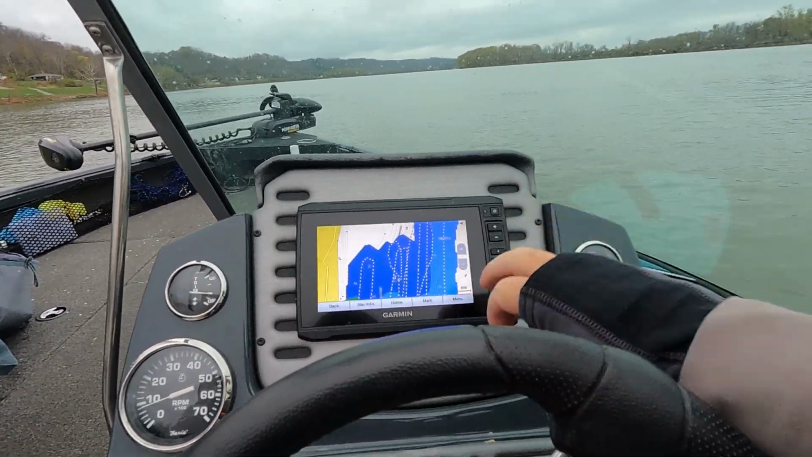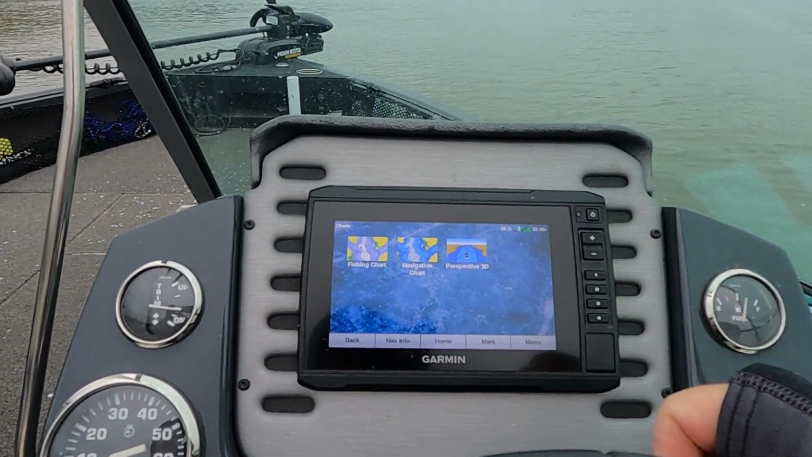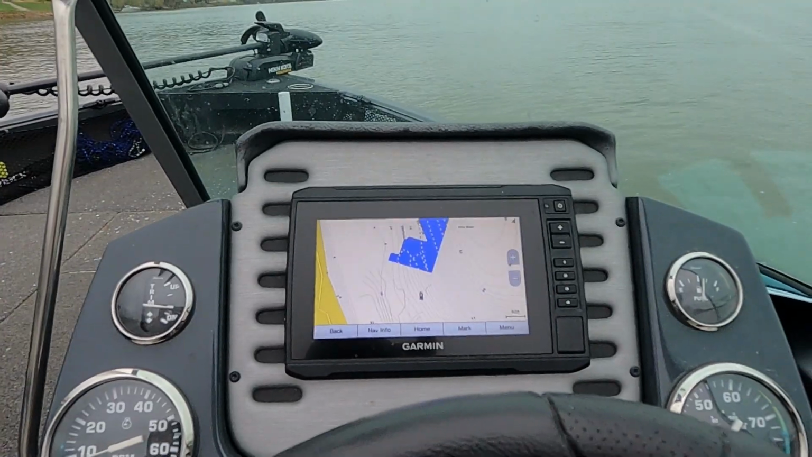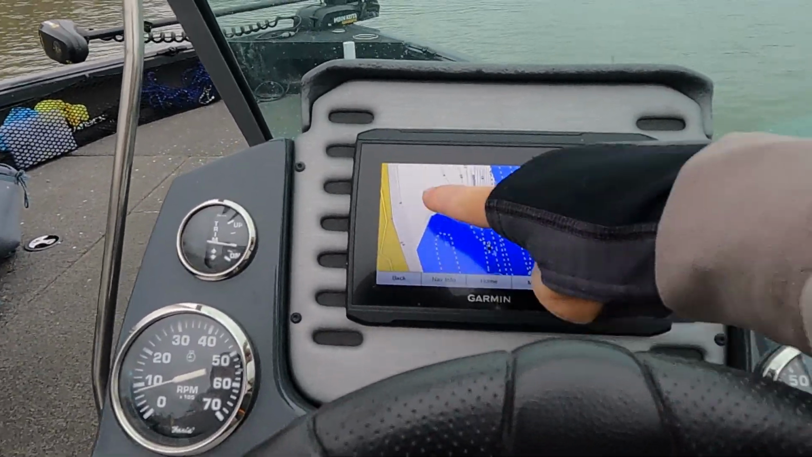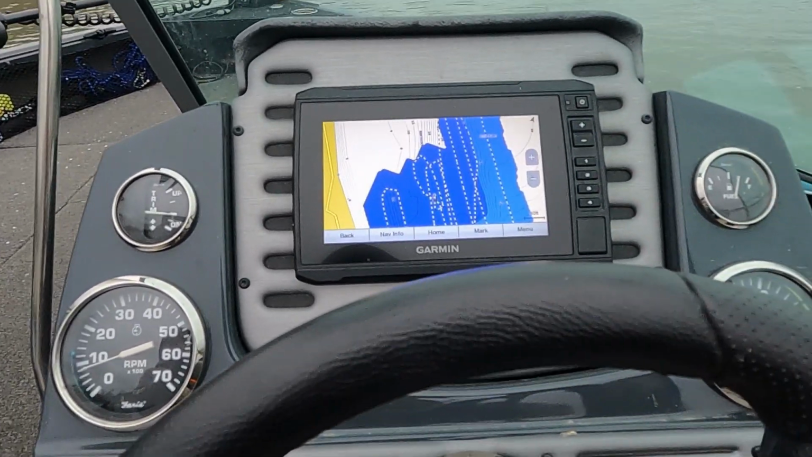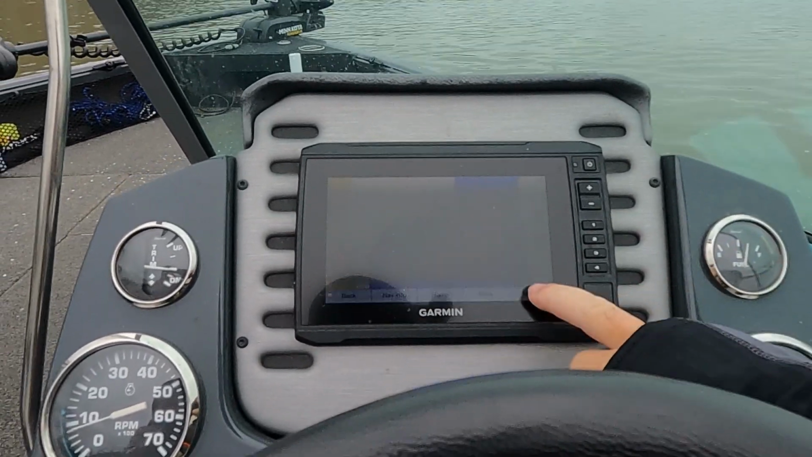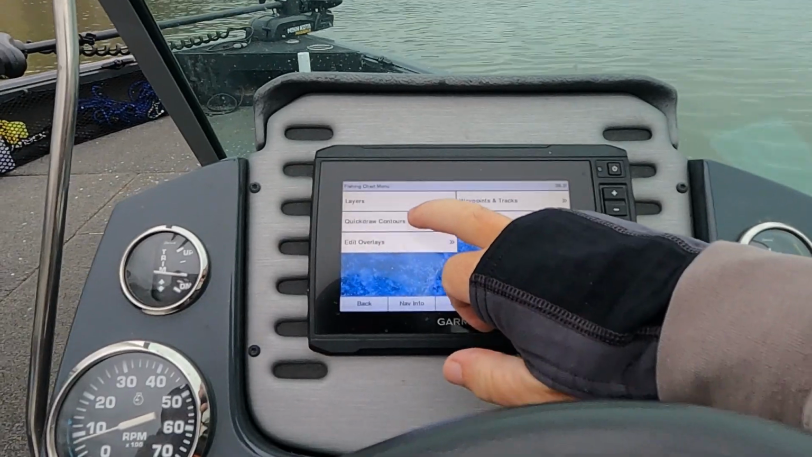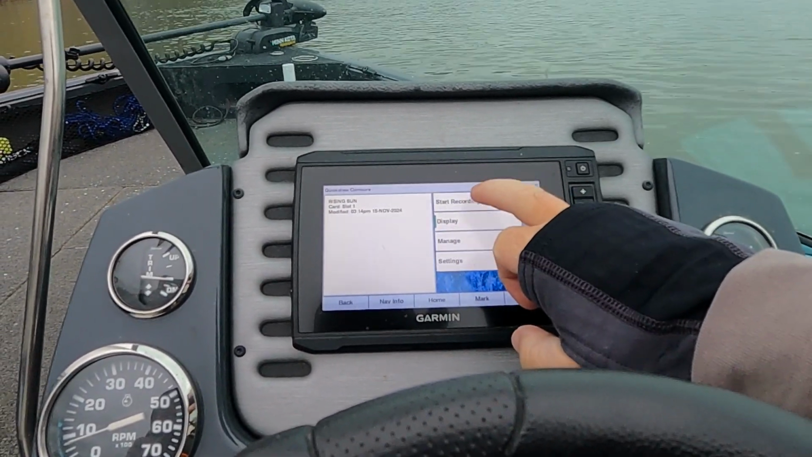And then the way we do this, from your home menu, you can just go to charts, fishing chart, and you can see that I've already made some maps. If you see all this area over here, it's not mapped at all, and we need to map that. So from our fishing chart, we're going to go to menu, quick draw contours, make sure your display is on, start.